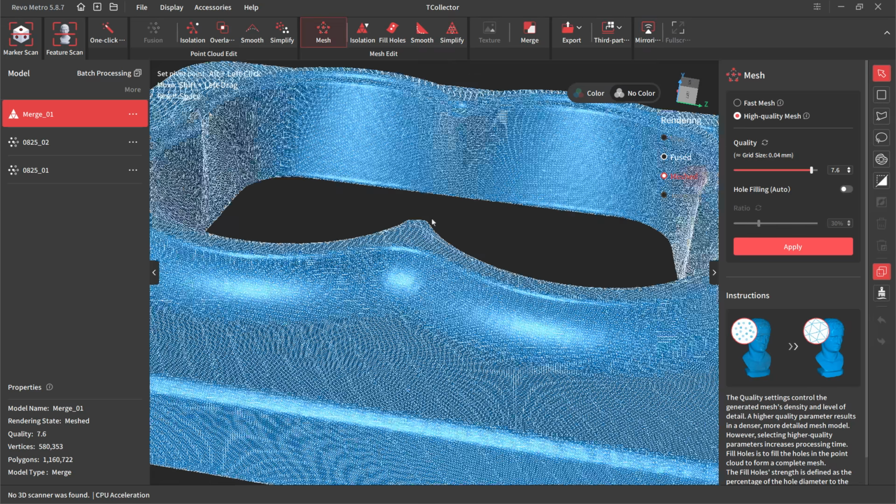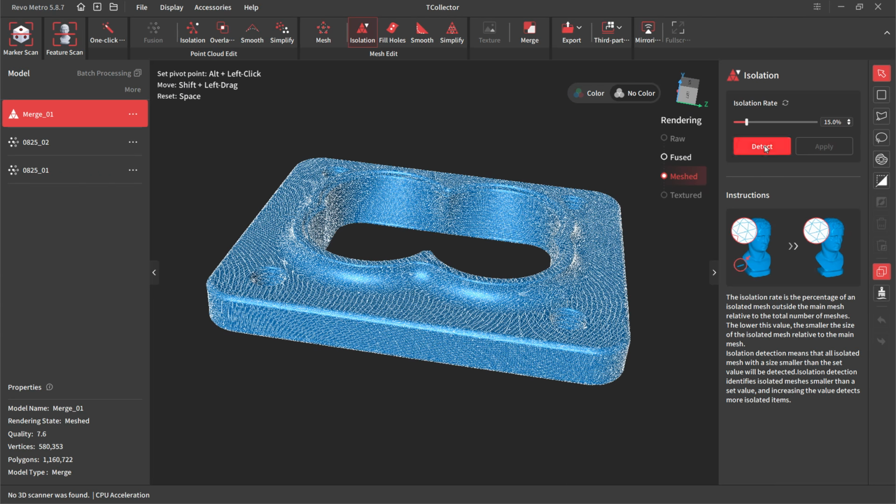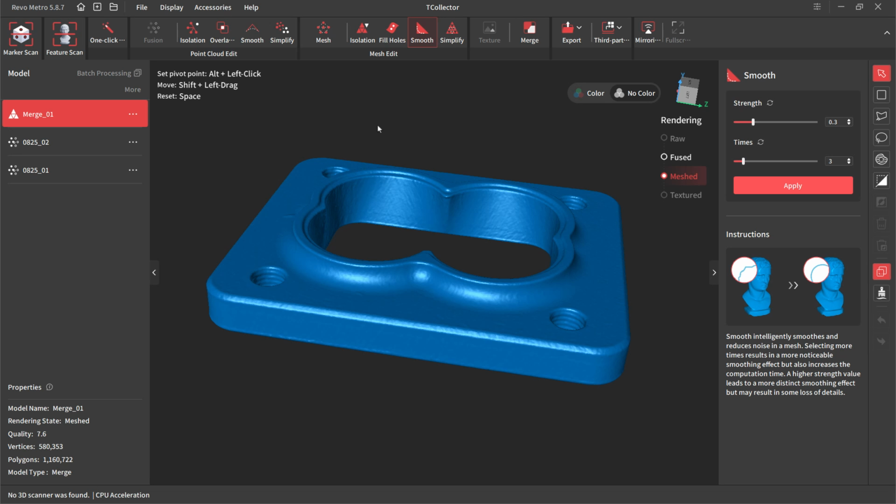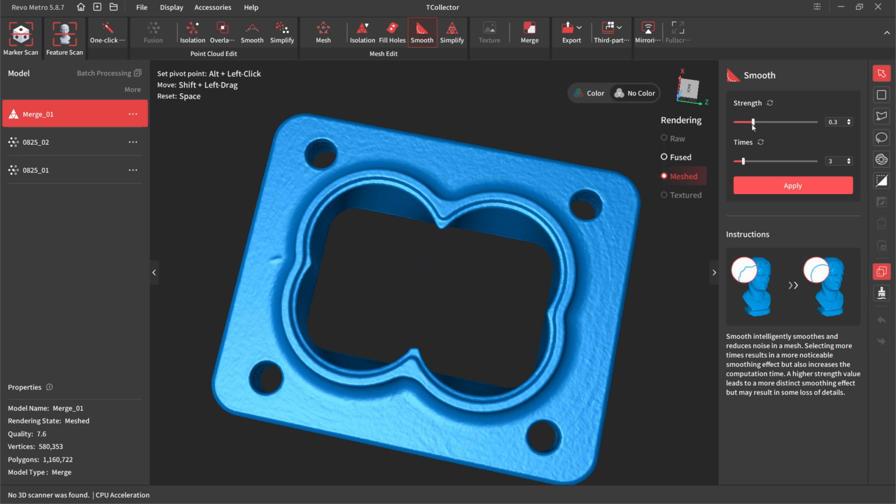And so what we want to do is clean this up a little bit. So first step is double check isolation. Make sure there are no floating points that have worked their way through. And then we have the option to smooth. If you do this, I would say leave this on solid so you're not focused on the triangles. Be real careful with the strength. And I generally would do more times through and lower strength.